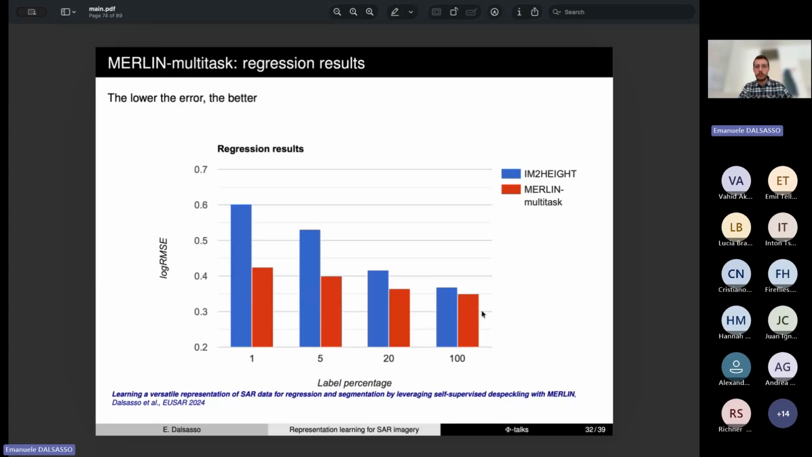And the same thing can be shown on height estimation, where the error is reduced already when we have 100% of samples that are labeled. And then when we have only 1% of the dataset that is annotated, there is a very big gap between the image-to-height baseline and MERLIN multitask.